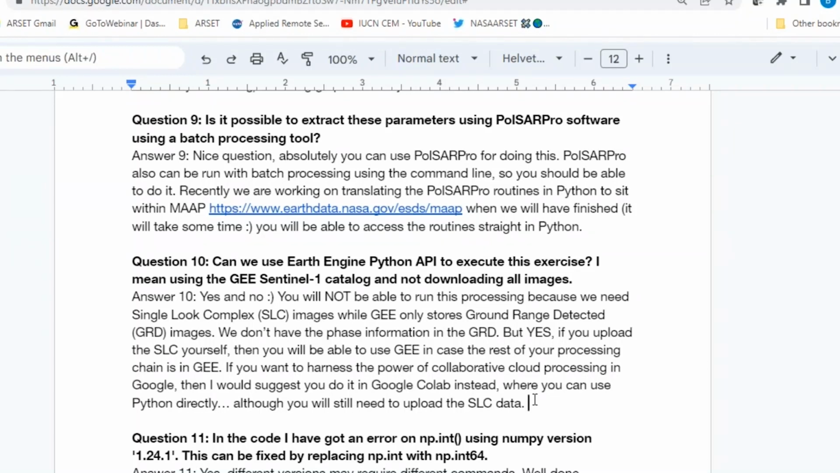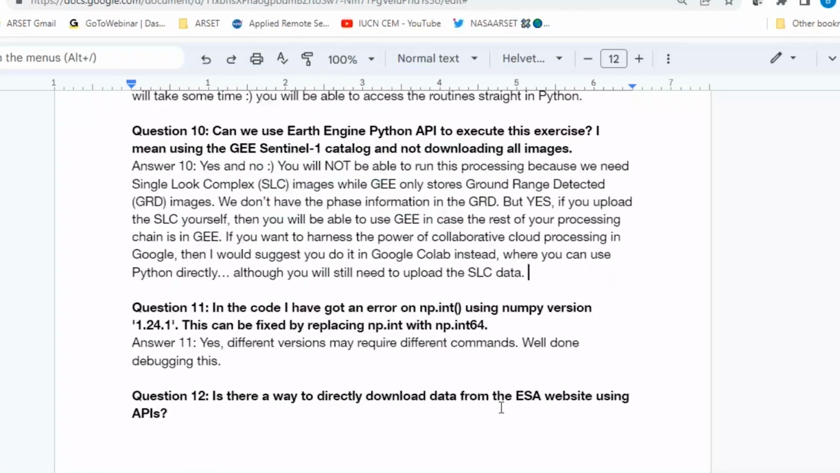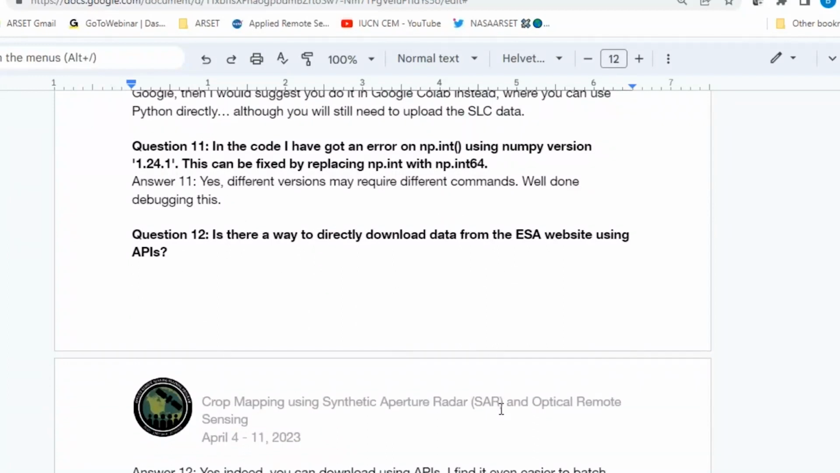Great. And question 11, I'm just going to talk through myself. It looks like one of the participants got an error message in their code using the NumPy integer function with NumPy version 1.24.1, and this participant was able to troubleshoot and resolve the issue by replacing numpy.int with numpy.int64. So if anybody else is getting that error message, thank you to that participant who was able to troubleshoot that and share it with everybody. Again, all of these questions and answers will be uploaded to the training page by next Tuesday, so everybody will have access to it.